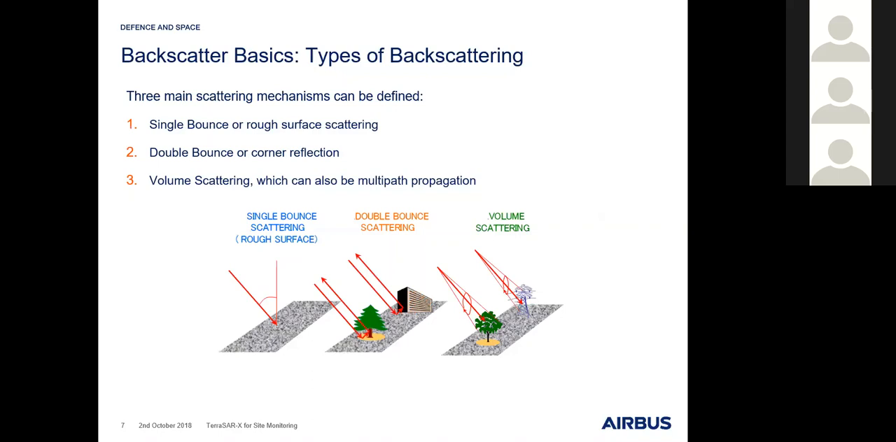So this is called a double bounce. And volume scattering always occurs when we have a mix of several interactions between the radar signal and objects on the ground, like the tree crown or these lattice masts that they use for power lines. This is then called volume scattering.